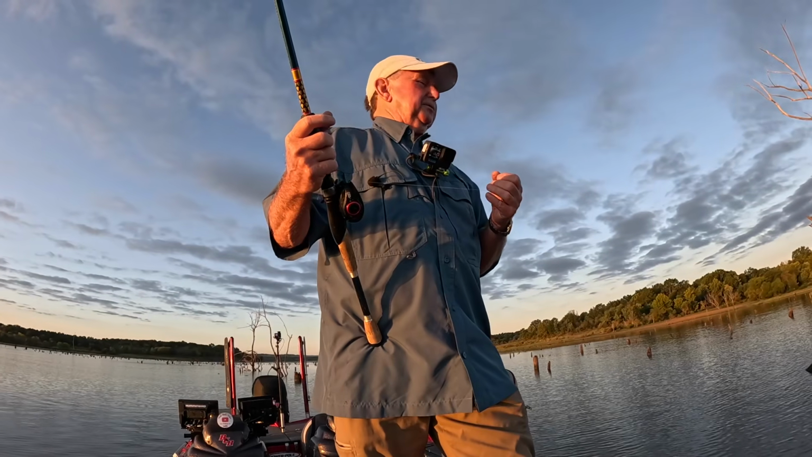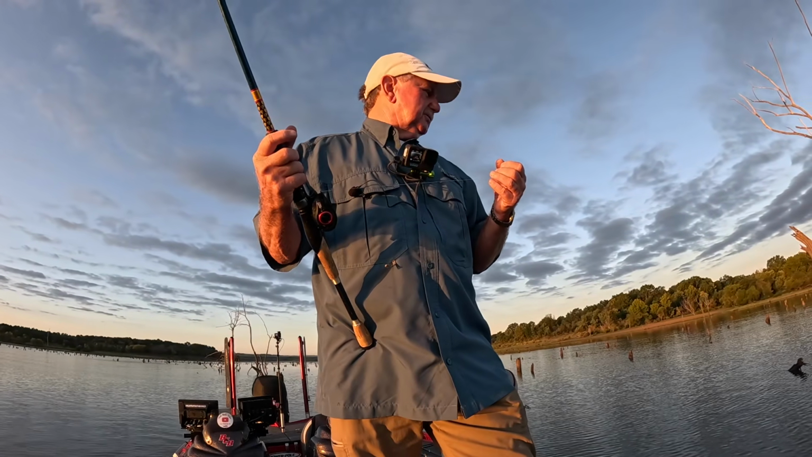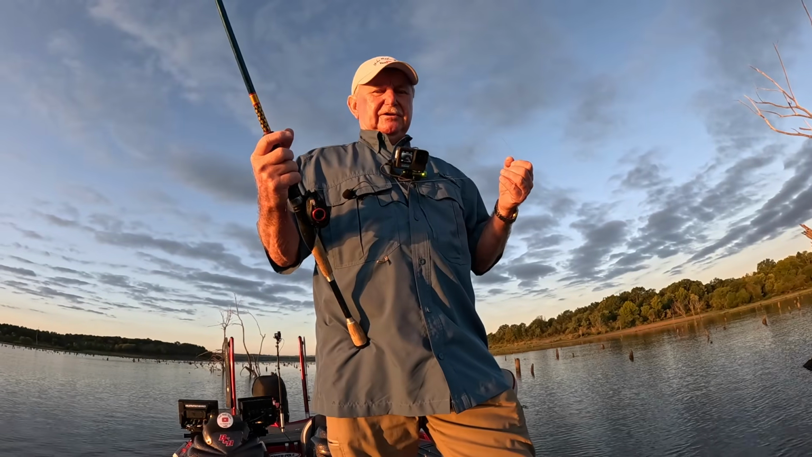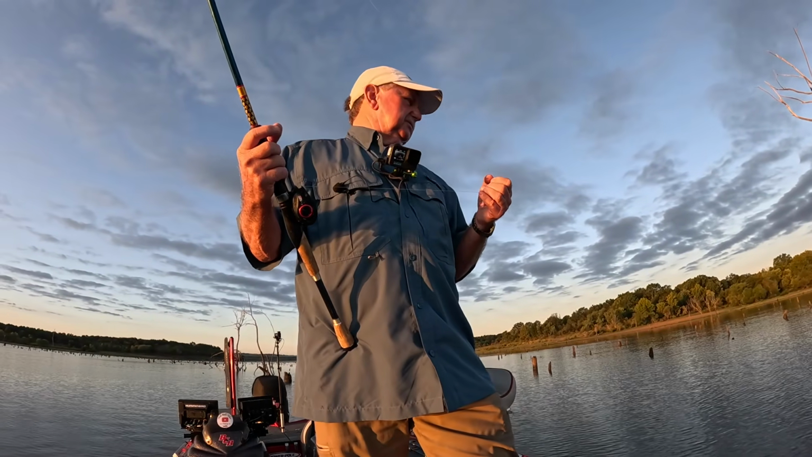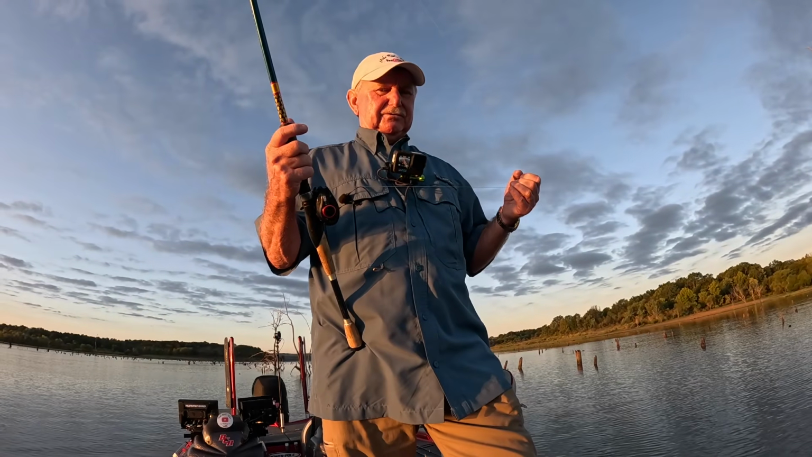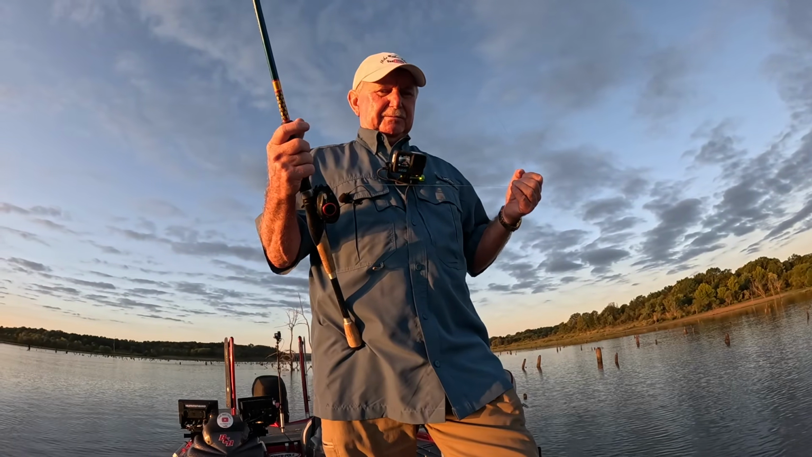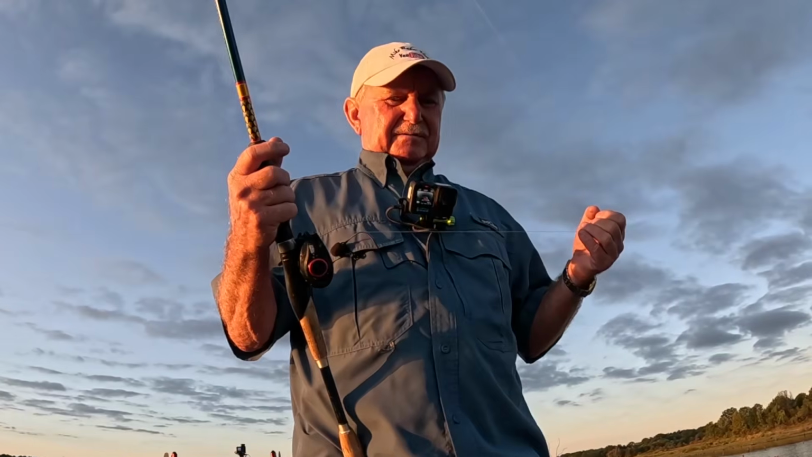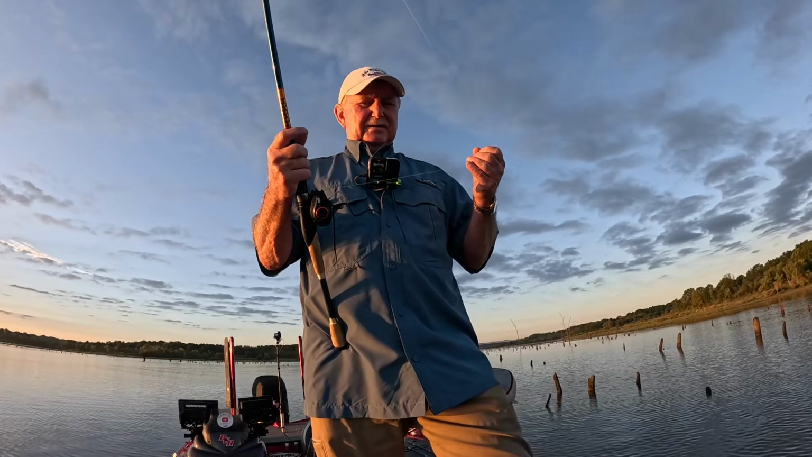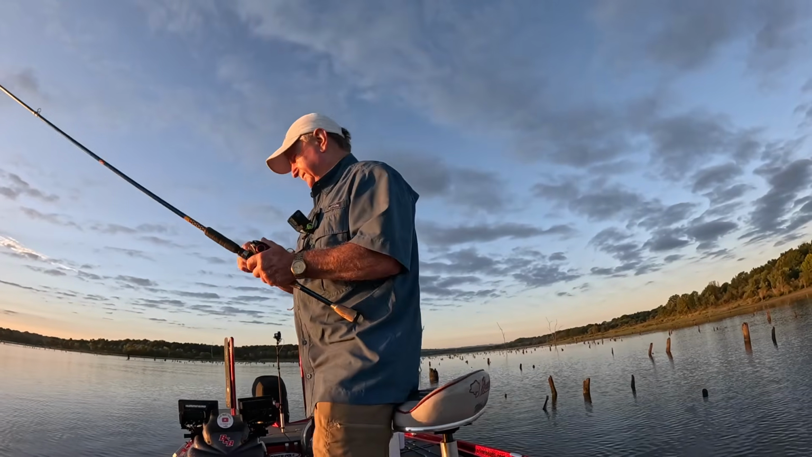That's why you put the power poles down. Boy, it slows the boat down so much, and even when you let off the gas, it comes to a stop quicker. I don't have brakes on my boat, so I like to put my power pole paddles down. I may have to break down and get me some brakes one of these days. Let's put my paddles down.